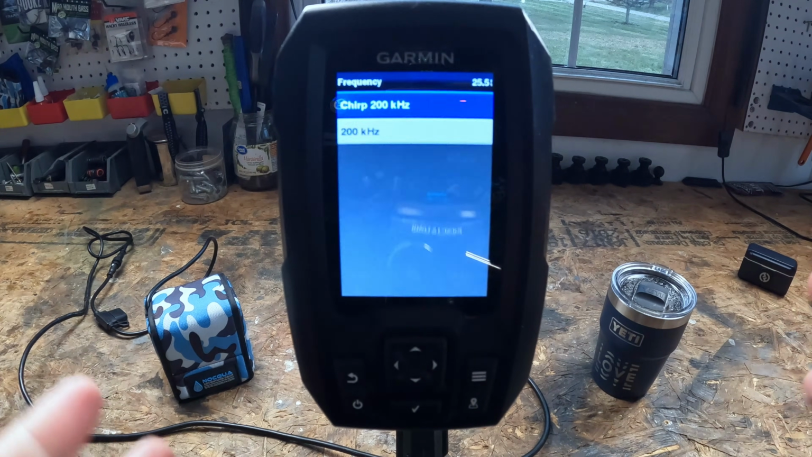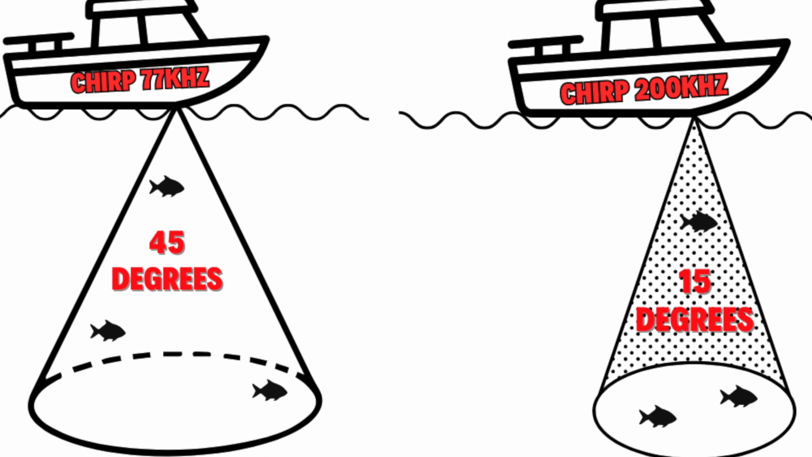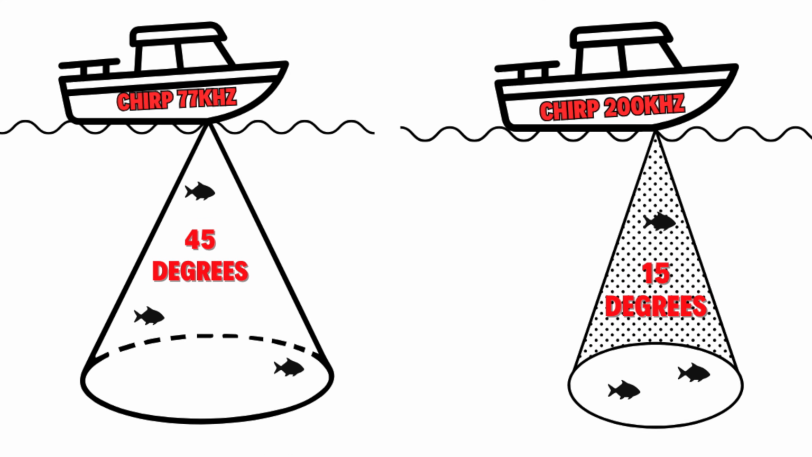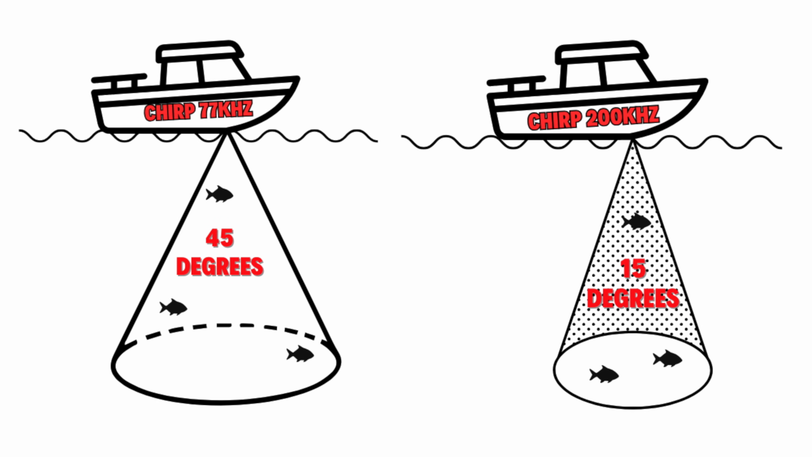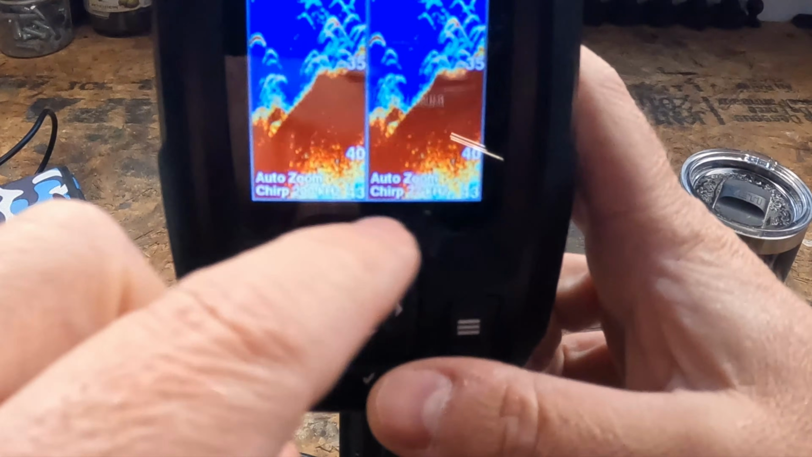So this is why split frequency is really great. That 200 kilohertz is going to give you that tight cone and better detail, and it's really great for tracking brush piles, where you want that better detail. But if you're just searching, you're going to want the 77. So typically what I'll do is run the left side on 200 and the right side on 77, CHIRP on both sides.